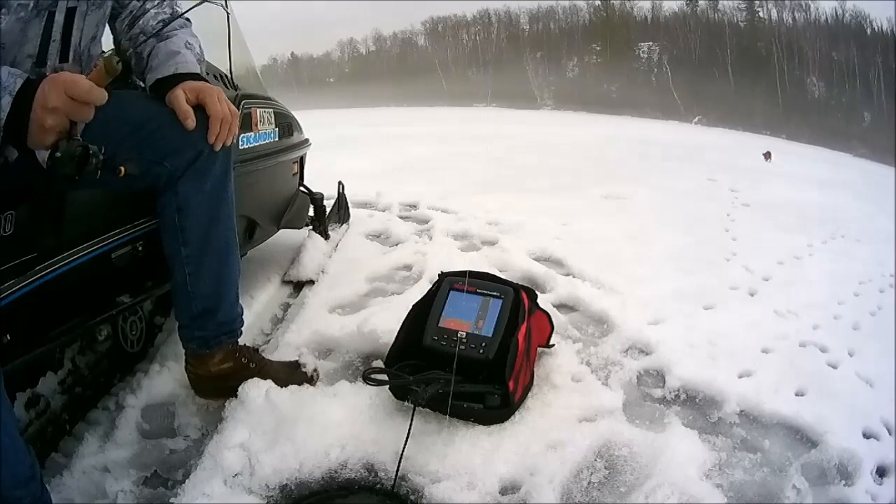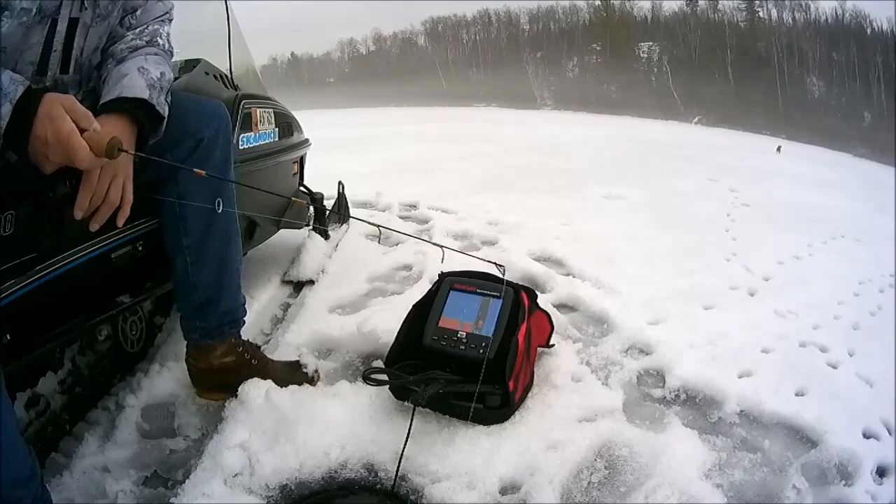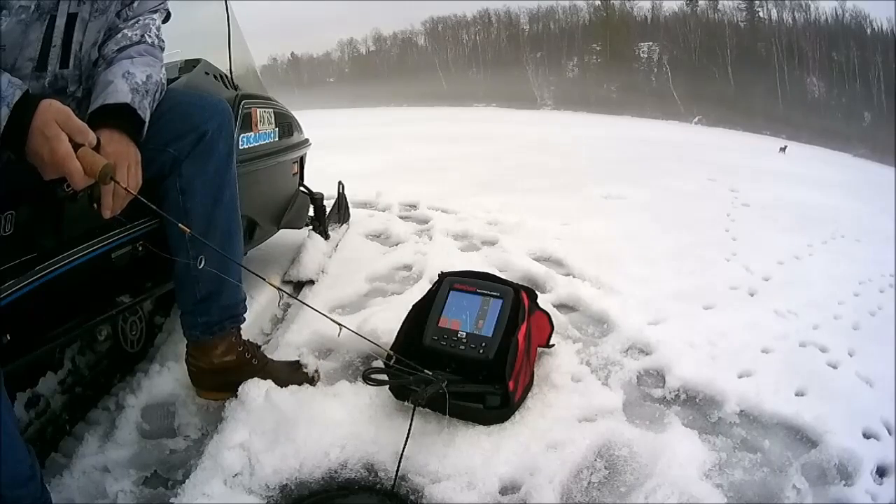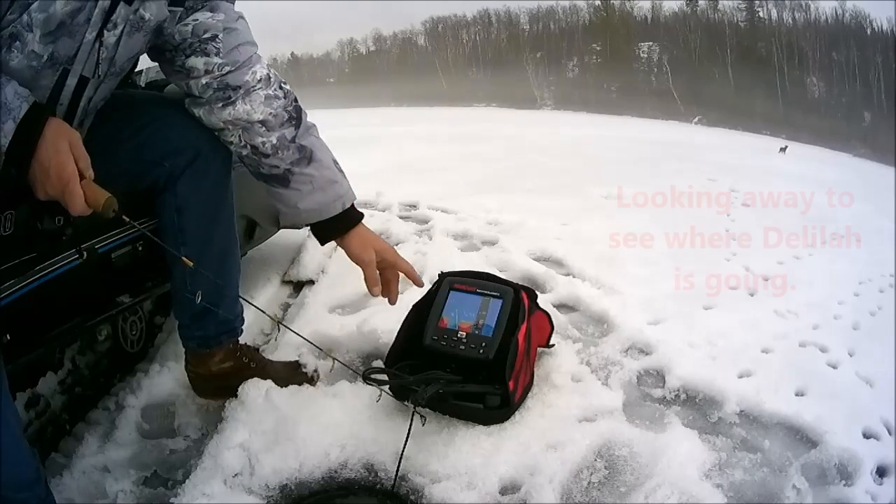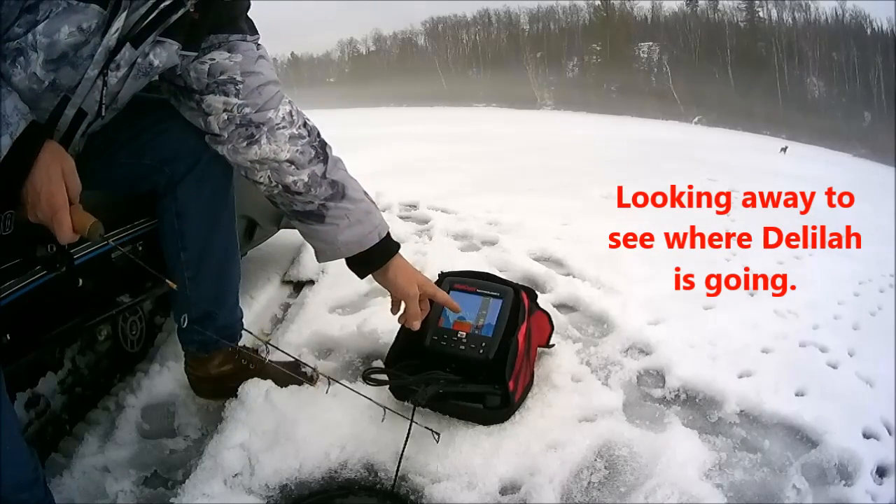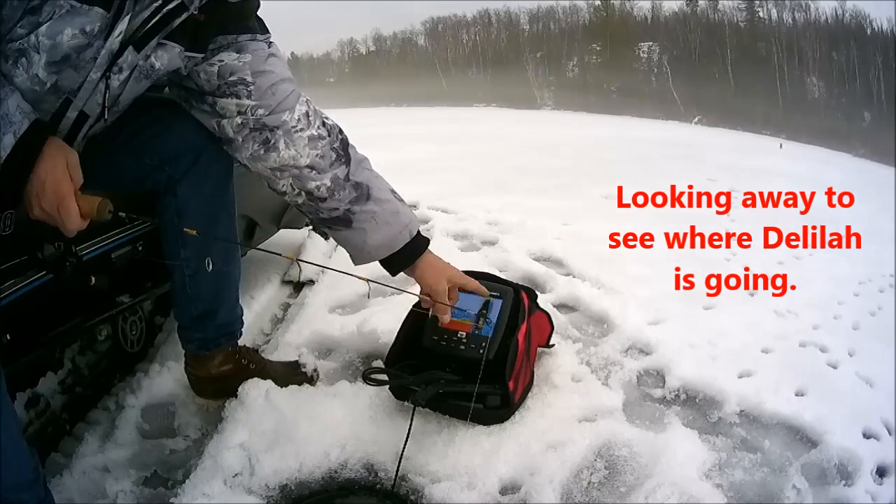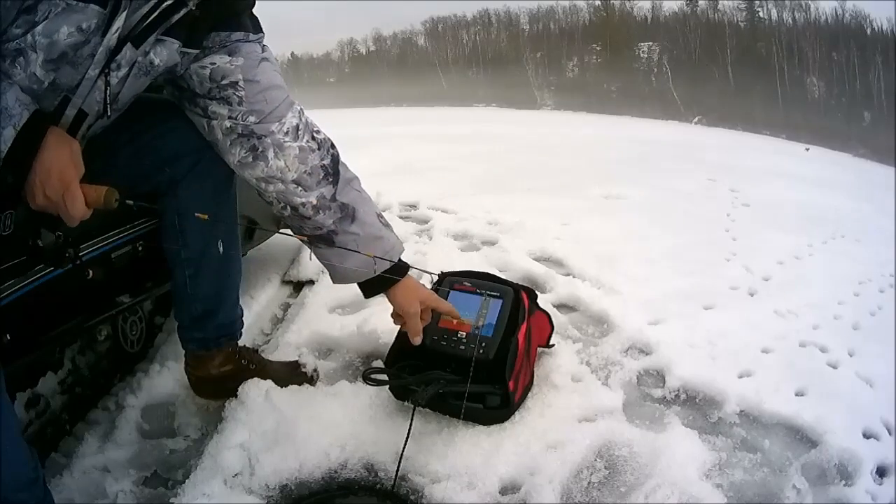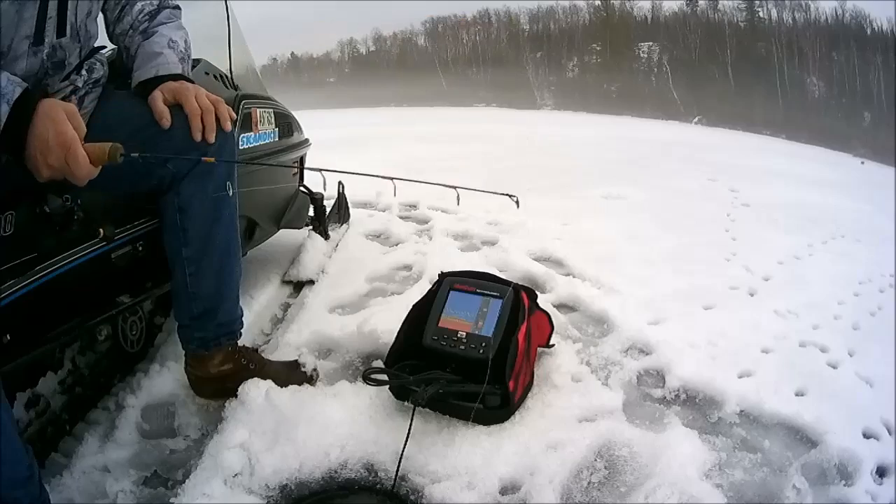I'm jigging kind of high, and we can jig lower if we want. There we go. Just wait till the screen settles out. I like graph mode because if you look away, you can see what happened. If you're in this mode only, or in a flasher mode, you can't tell that. There's a whole pile of fish now looking at it. Everybody's getting all excited. They're coming up to take a look.